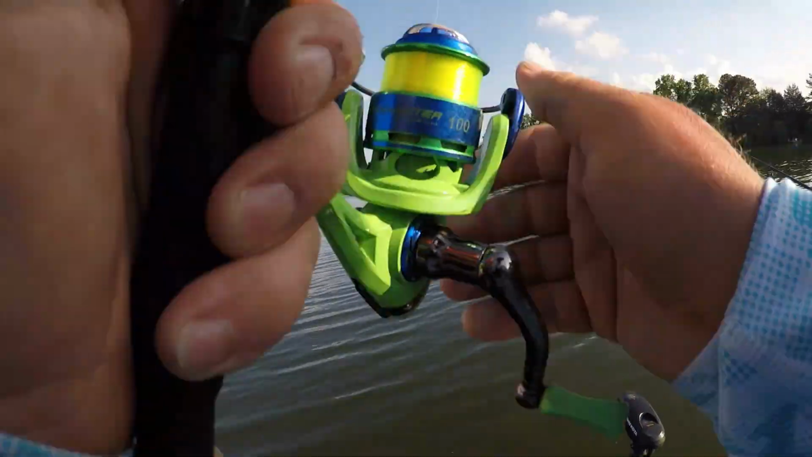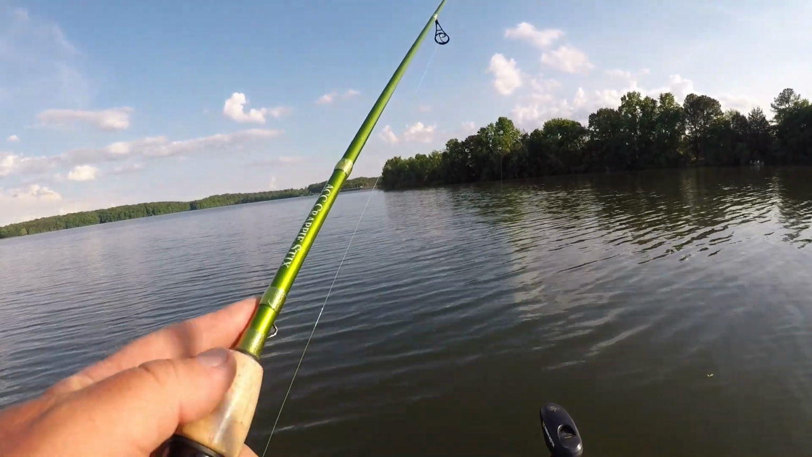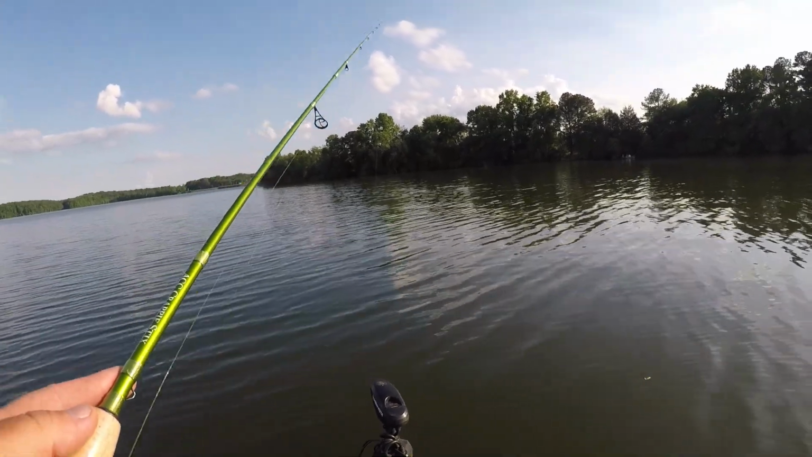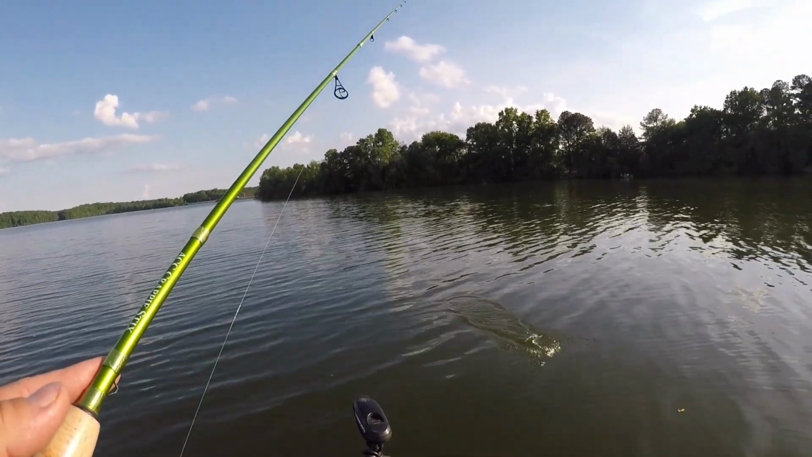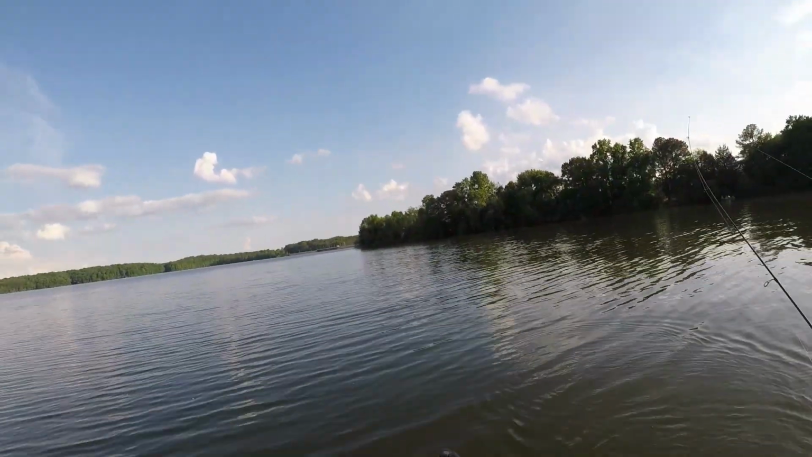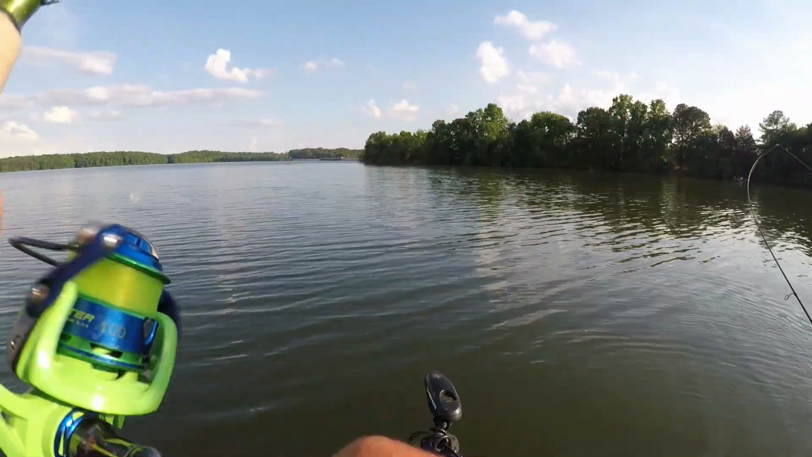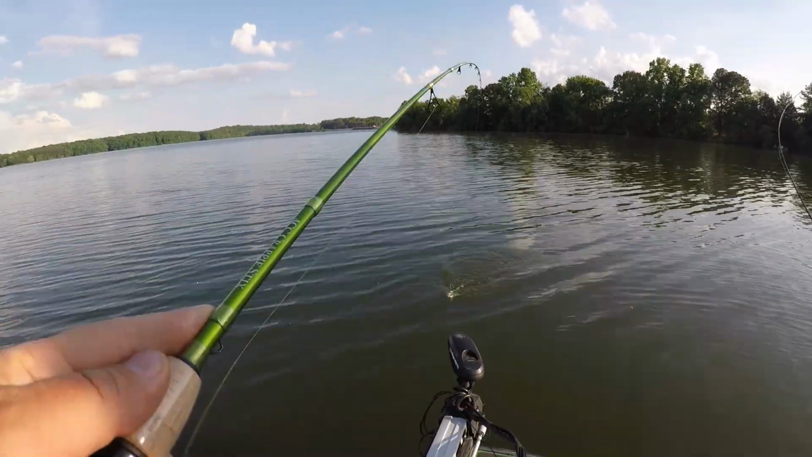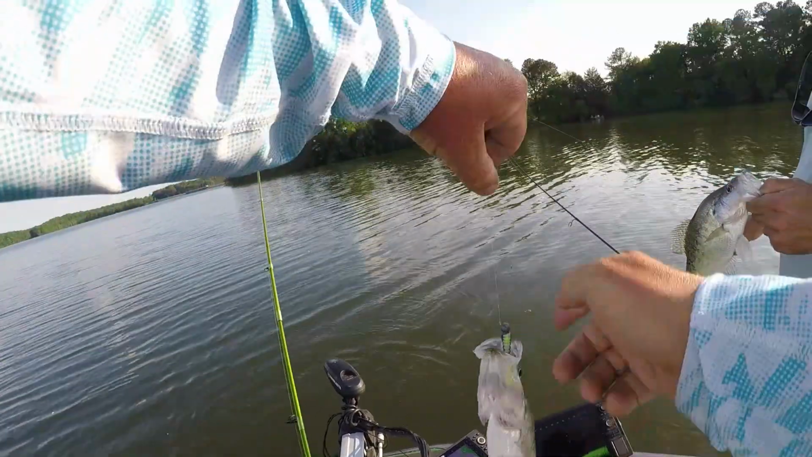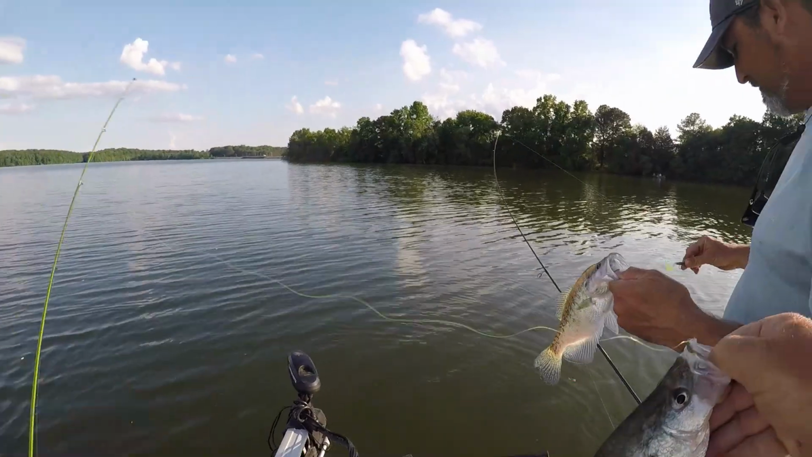Oh, yeah. That's a big something. I saw him come out. Yes, sir. Nope. Not even bigger. Keeper, though. I got mine, too. Hang on. Oh, yeah. Double. Got the exact same twins. Yeah, white crappie.